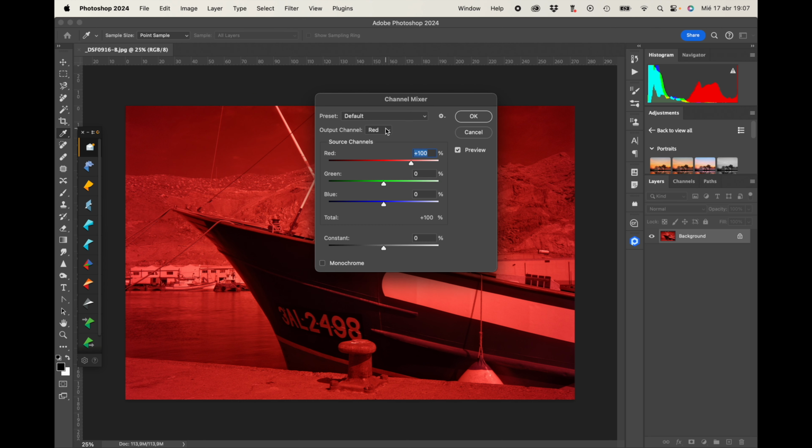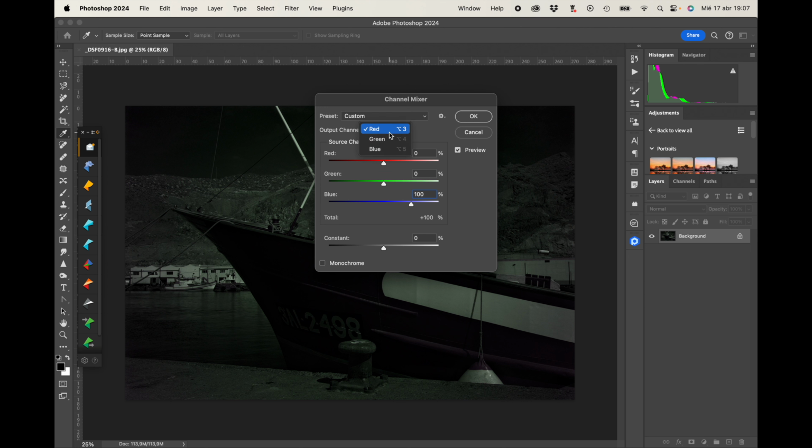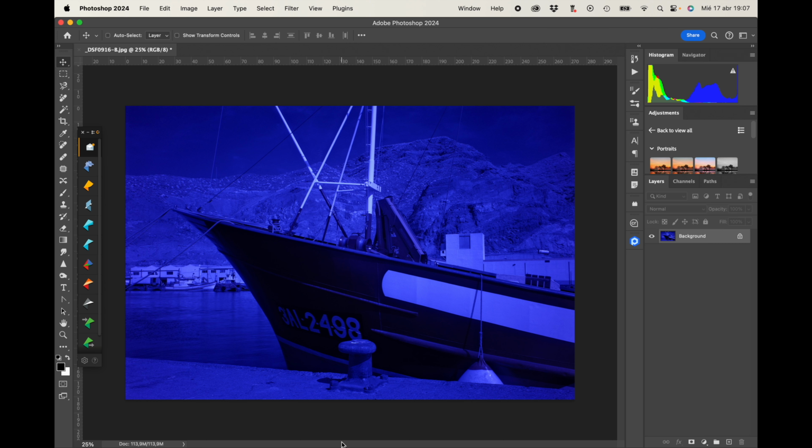I select the red channel, I put on 0. The blue channel, I put on 100%. And here I select the output blue, I put 100% here and 0 here. And that's it. That easy.